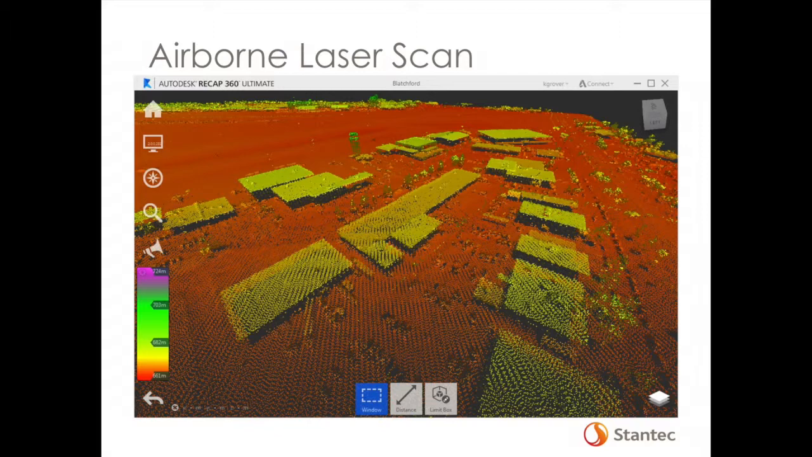You get about 6 to 7 points per square meter in the raw data set, which is way more than what you typically would want, but it allows you to do a lot more with it.